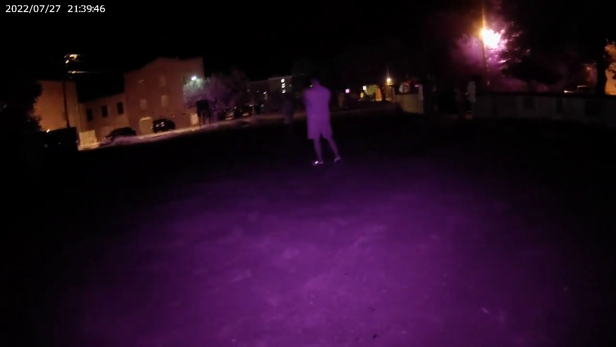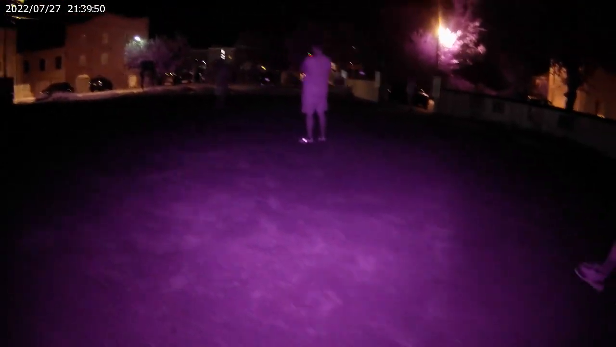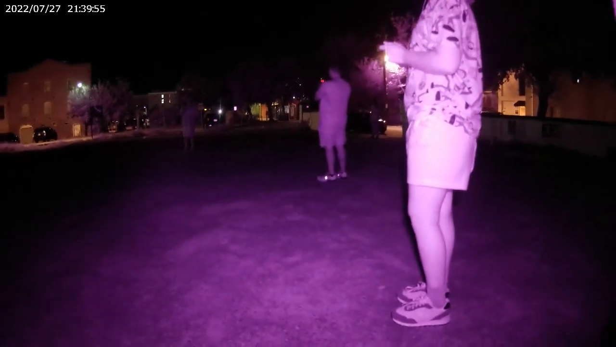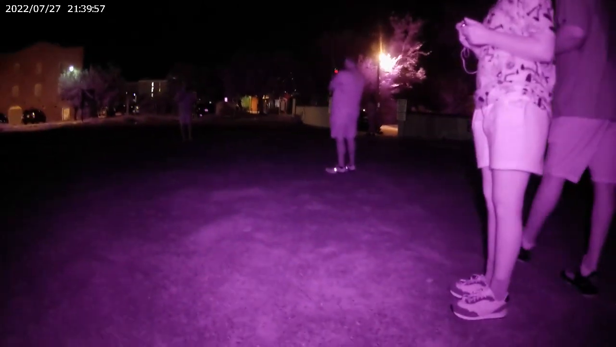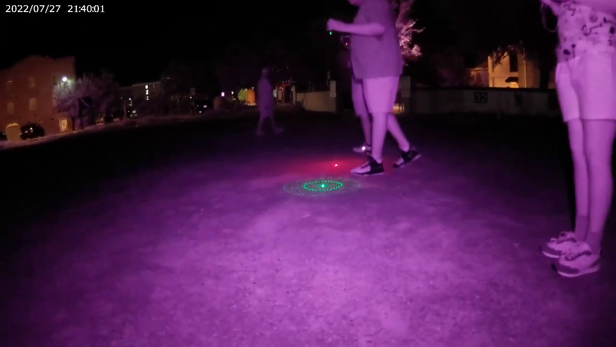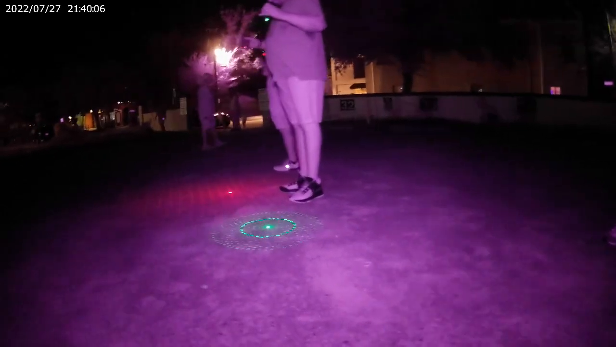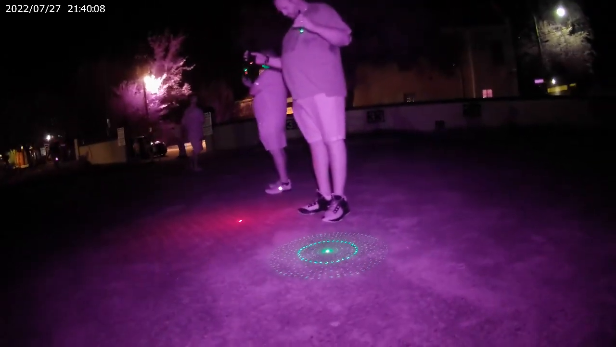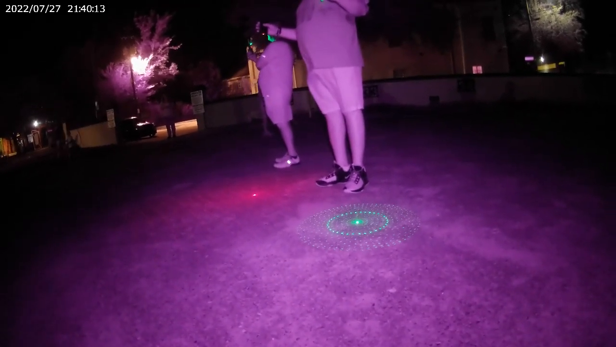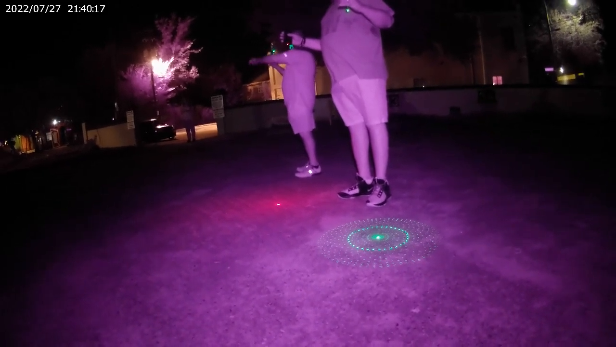Bobby, go over there next to him. Look at all that stuff next to him. No, you stay right there. Let Dad go over there next to him. They're out there.